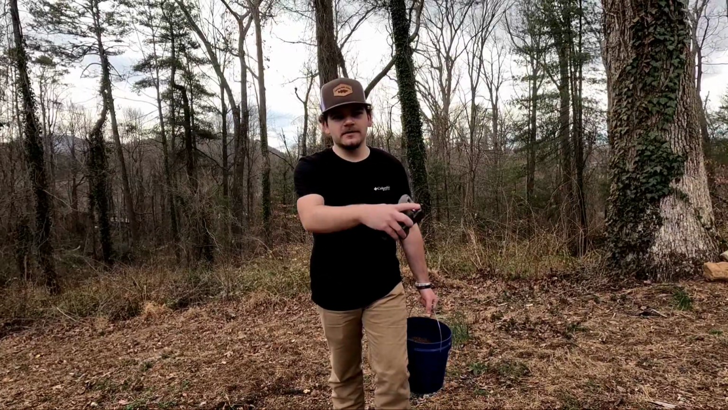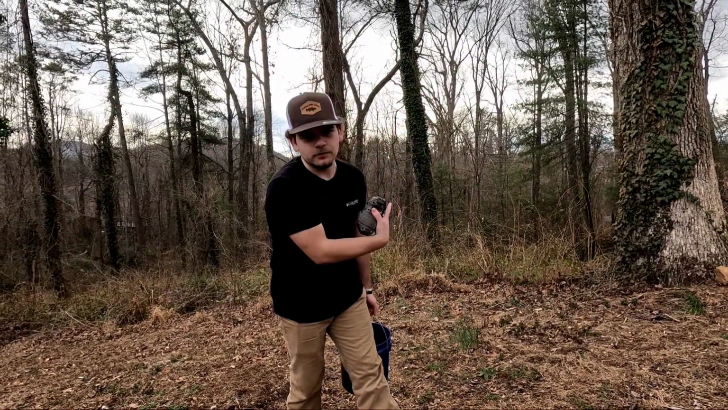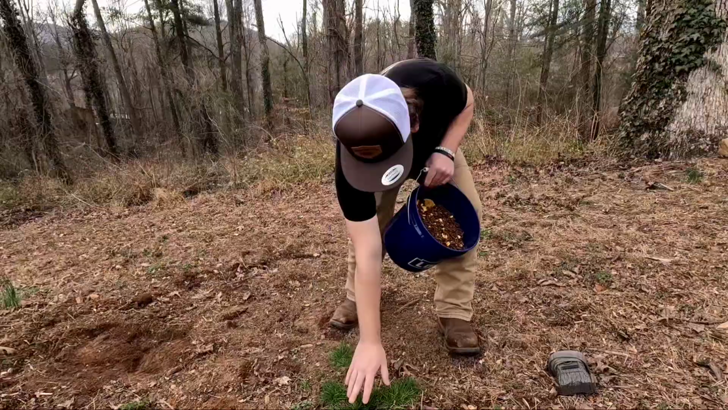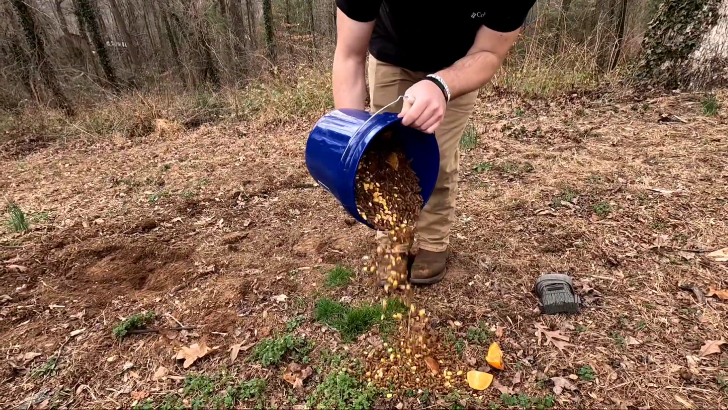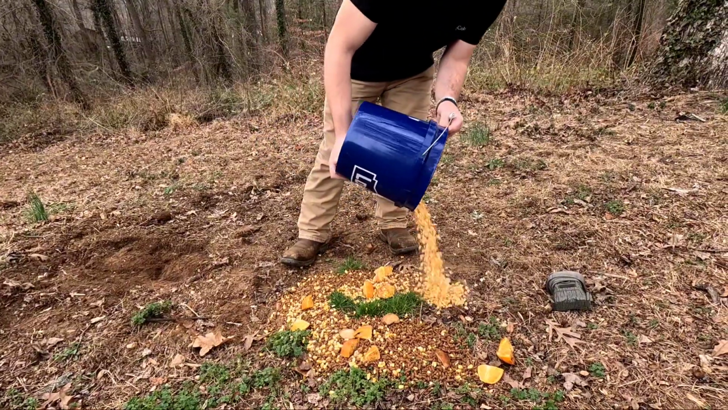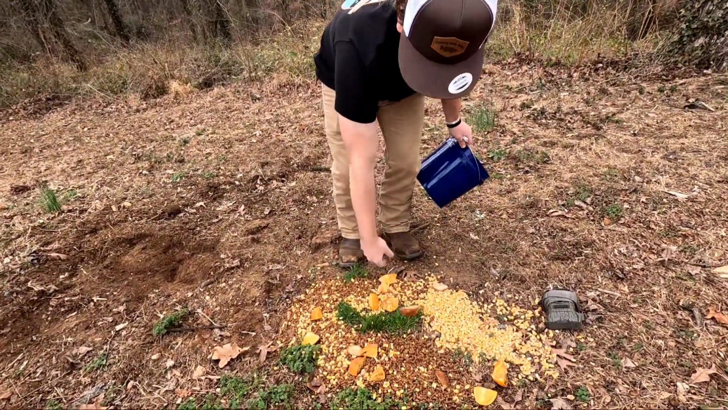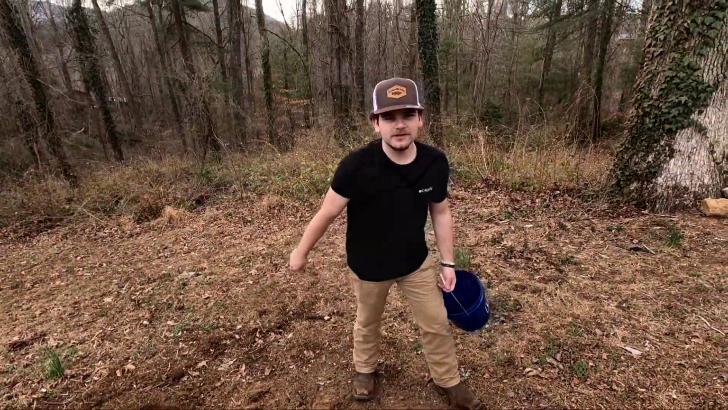All right, so you just saw we put up that camera, so now we're gonna bait it. And for this camera, we're gonna go try to find that little game trail in the woods and put it up so we can try to see him coming in. So now for this bait, we got some little grass coming in. There should be a little circle around it. Just like that. And in here, we got the little pears, some oranges. You can see a little bit more of that. So now let's go put this camera in the woods.